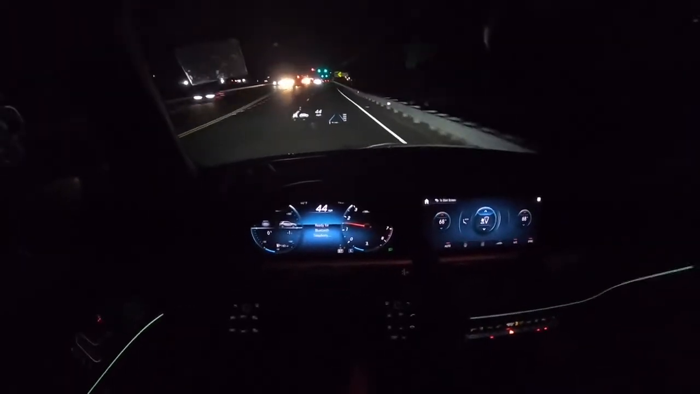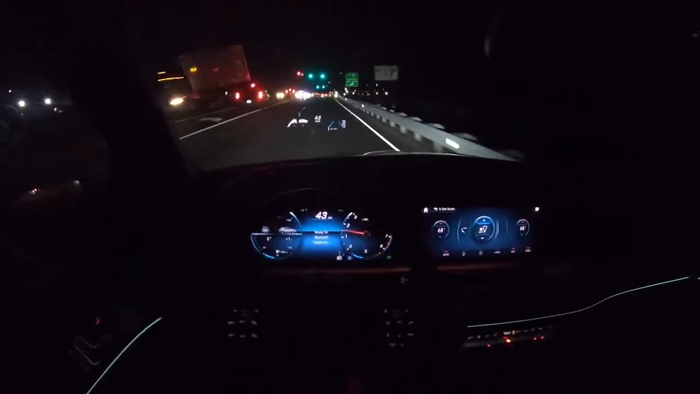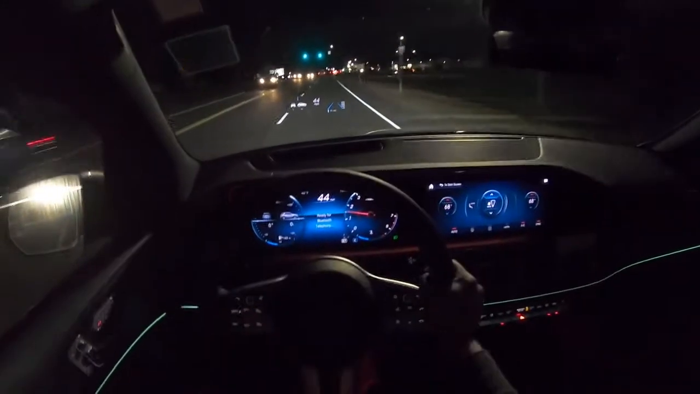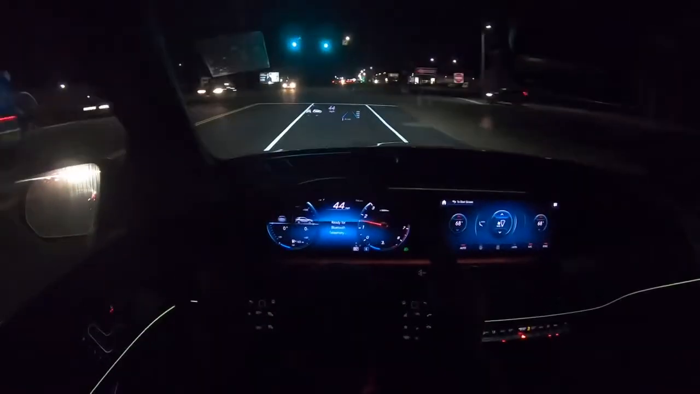So as you guys see, the ambient lighting in this GLE is really nice, very nice, and not too bright. Of course you could raise up the brightness if you want to, but just the fact that the light is nice and subtle, it looks amazing.